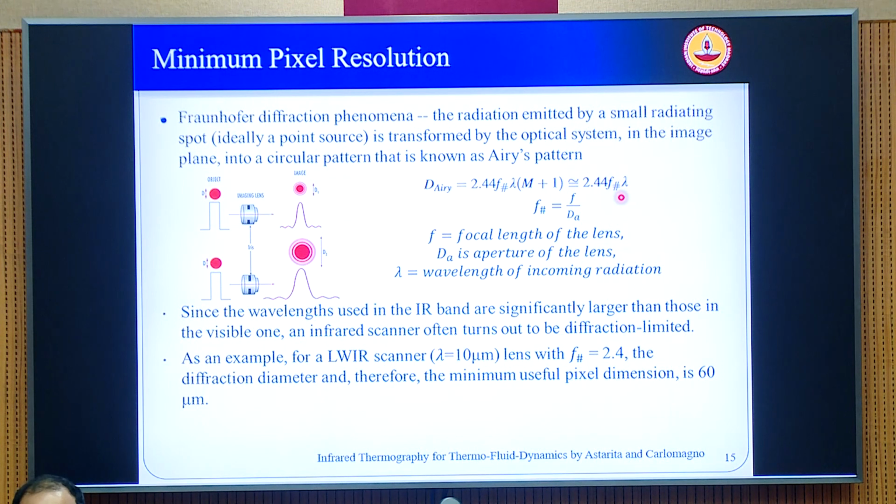So assuming the focal number is approximately 1 or 2 for the lens, if your wavelength is larger, the diameter of the Airy's disk gets bigger. So this is a problem with IR cameras. IR cameras are forced to operate with longer wavelengths. So inevitably, the IR detectors seem to be limited by this diffraction phenomenon, whereas this is not a problem with conventional visual optical CCD cameras.